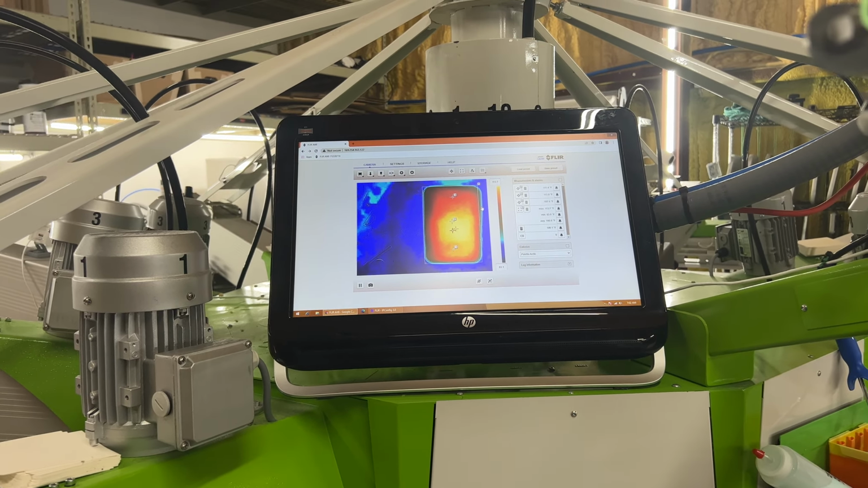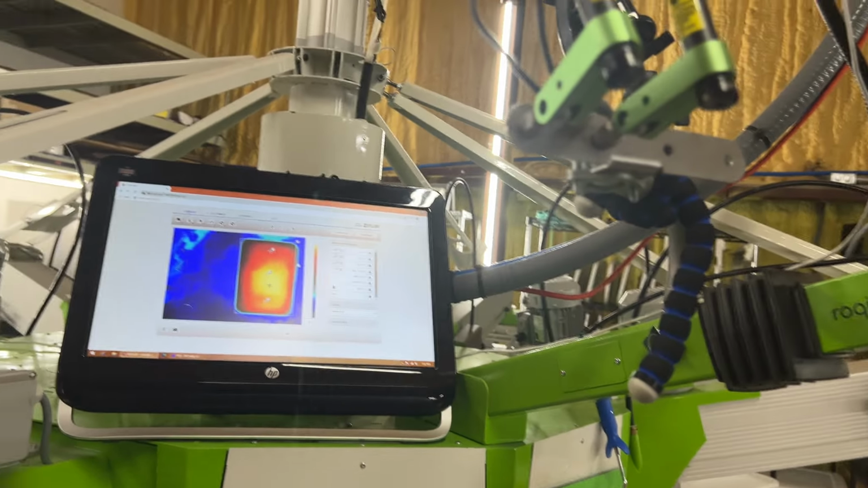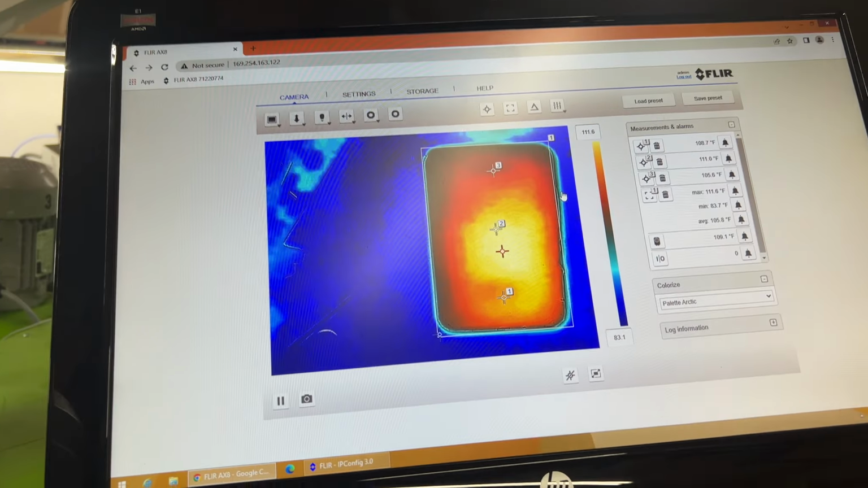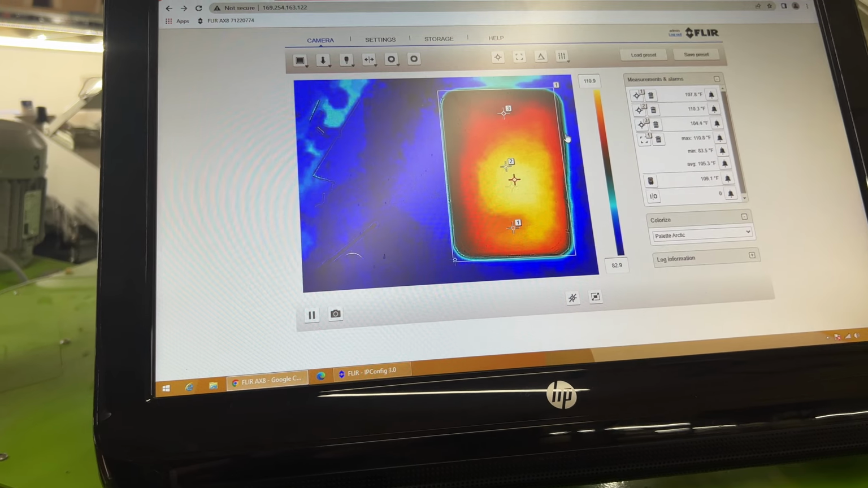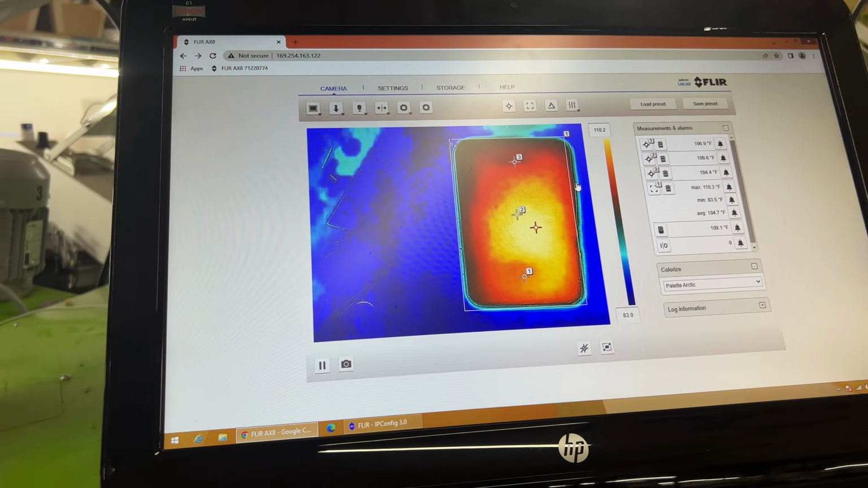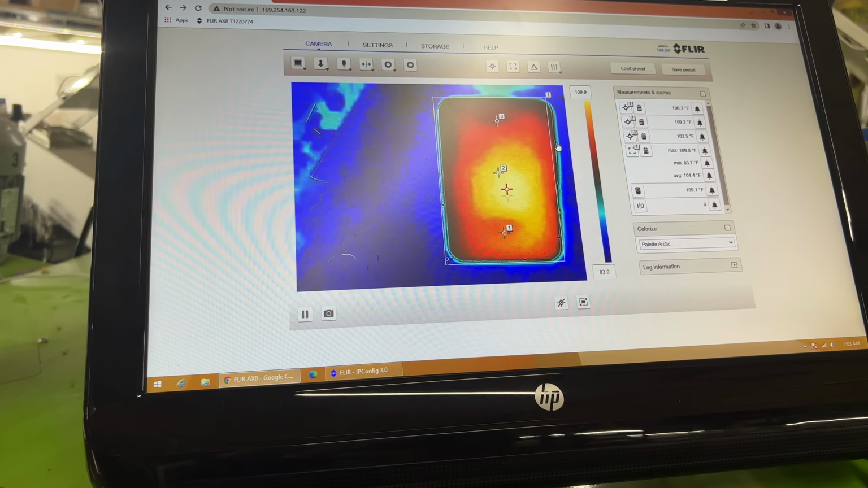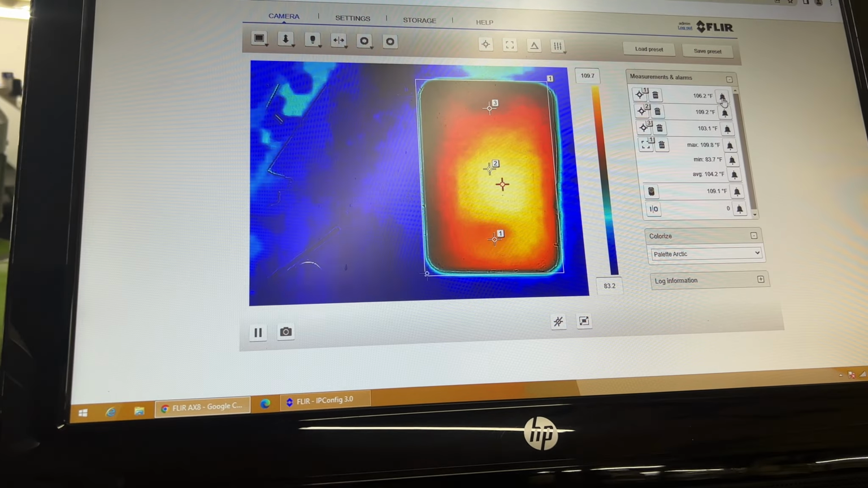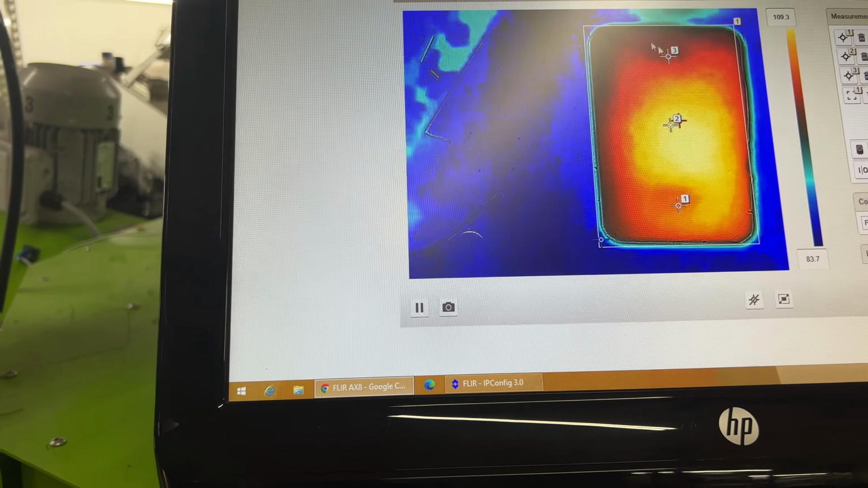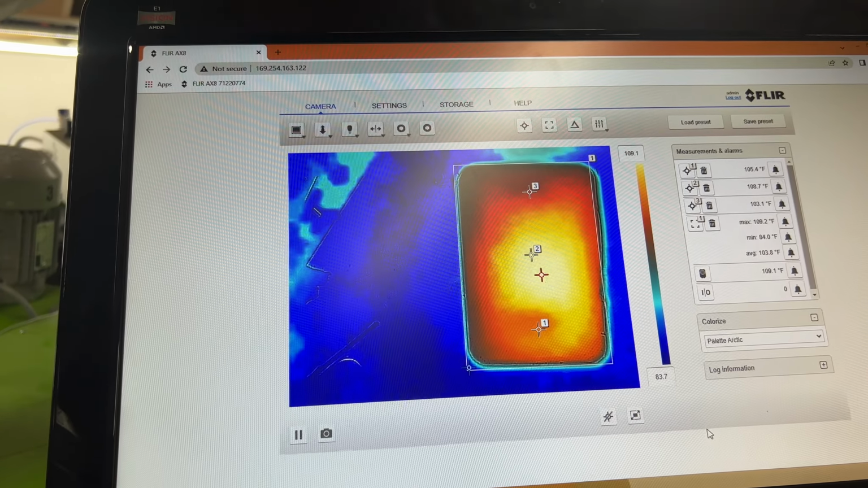Now, as I mentioned, with the alarm out, you can set each one of these alarms. So these are the markers 1, 2, 3. So I have the three markers here, and then the fourth is this box that's going around.